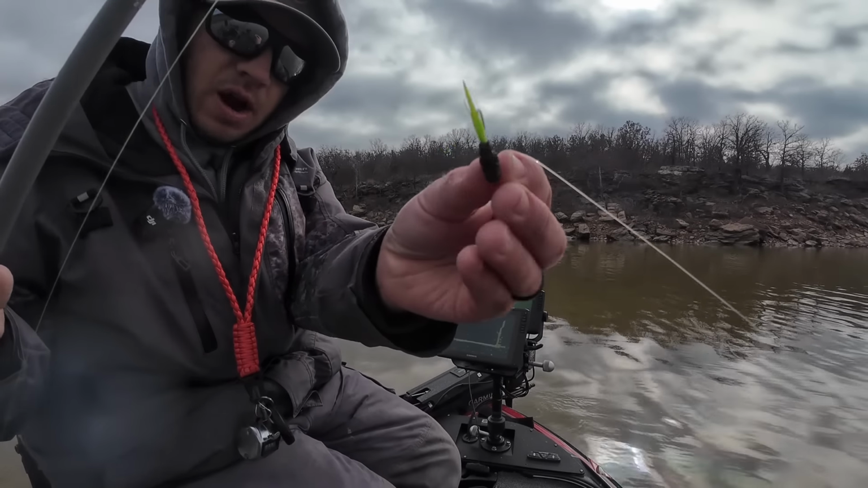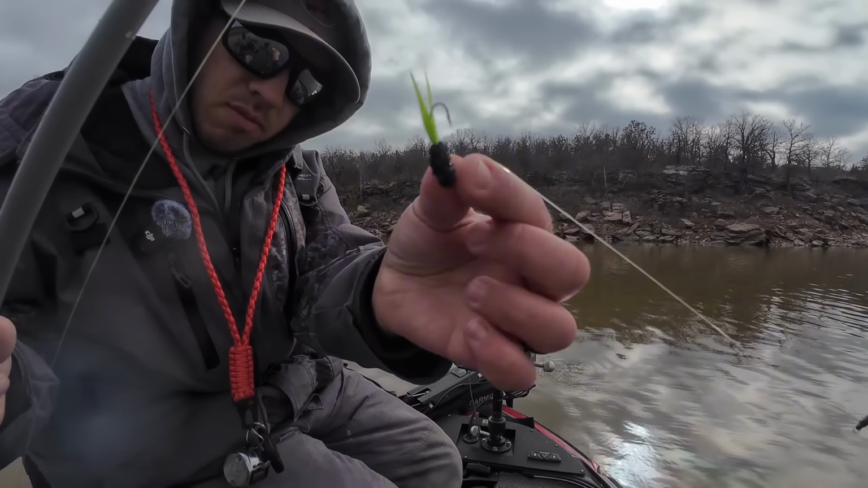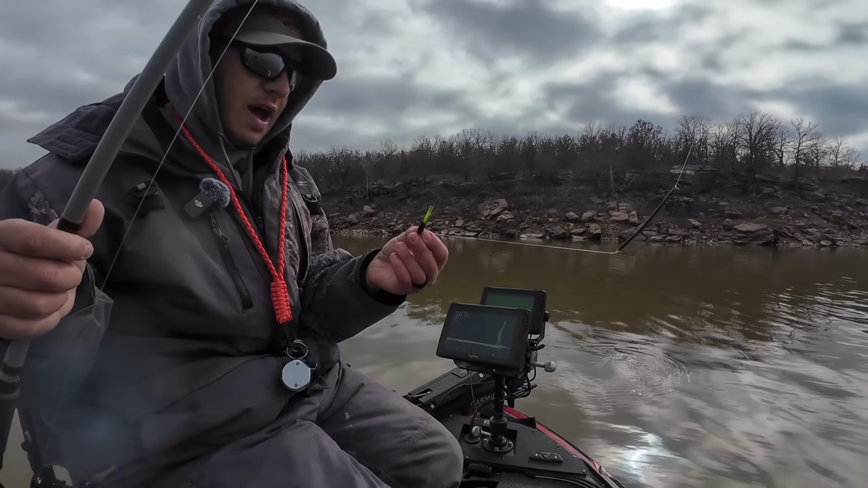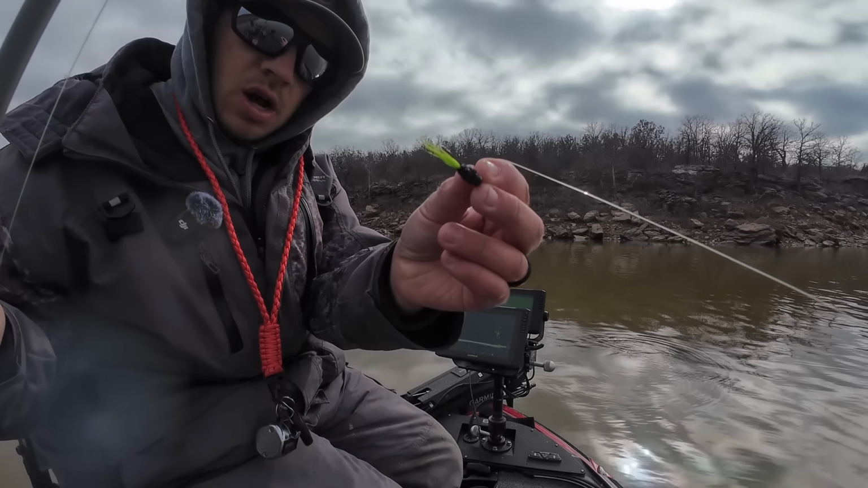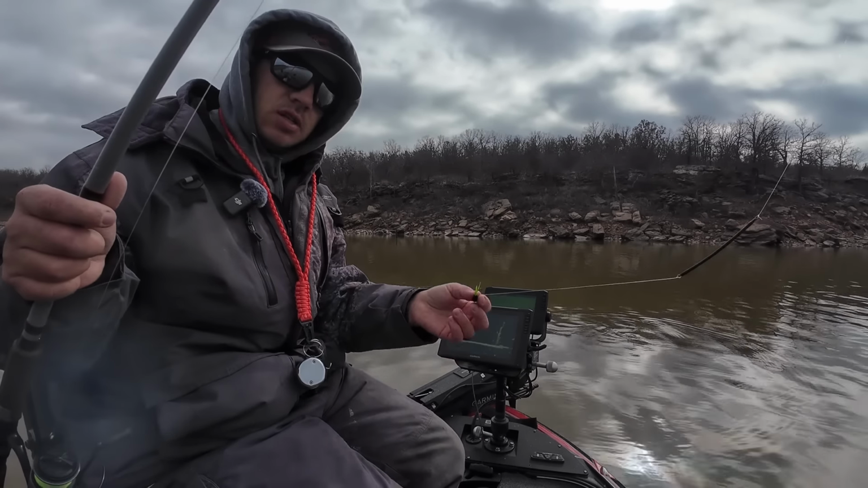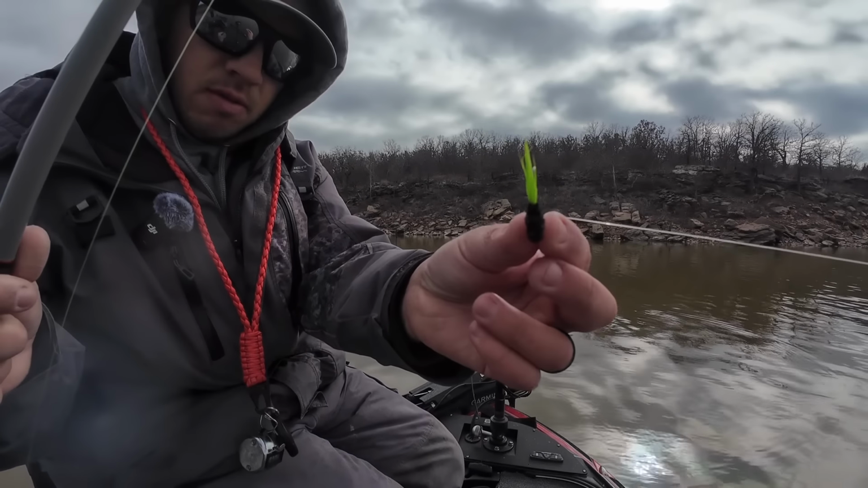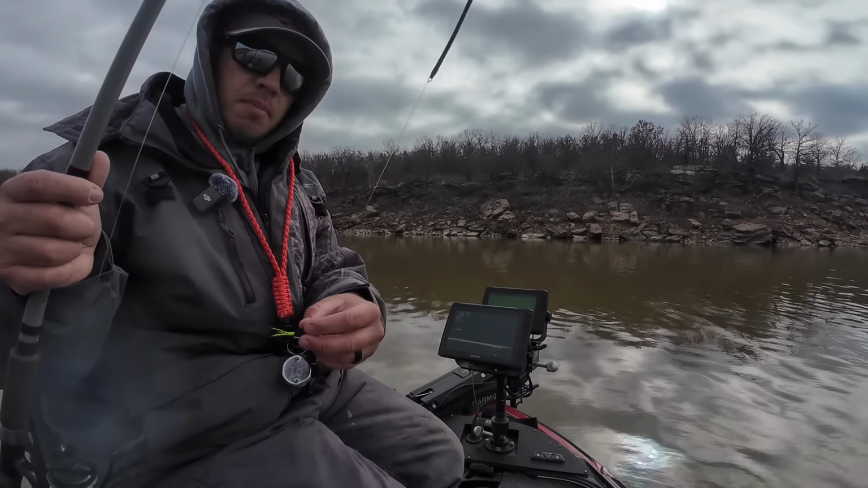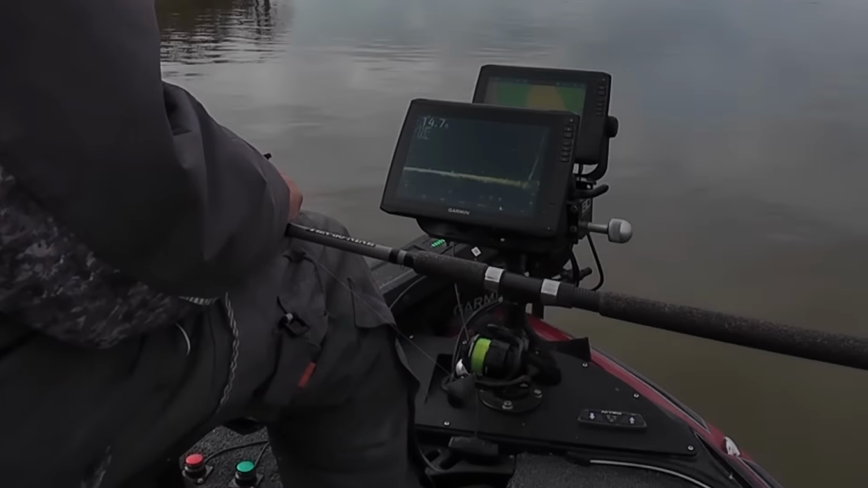And so I'm going to give a hair jig a try. This is Old Faithful Black and Chartreuse. And this is my buddy Justin's Jigs that ties these hair jigs. He does a phenomenal job. He can make about anything you want. You can find his Facebook page, Justin's Jigs. I use them all the time, all year round, along with my plastics. So let's drop it in and see if the crappie like it.